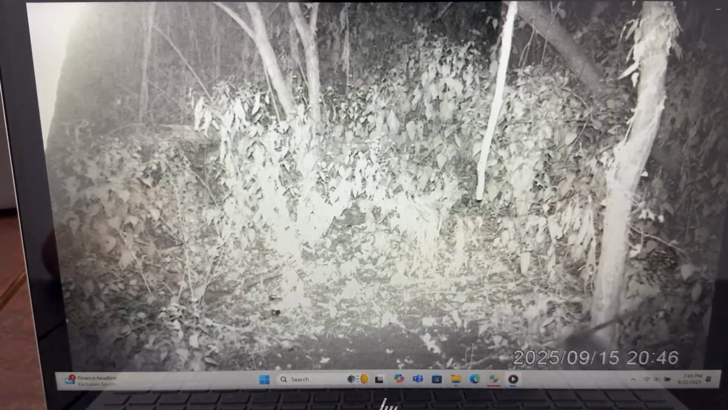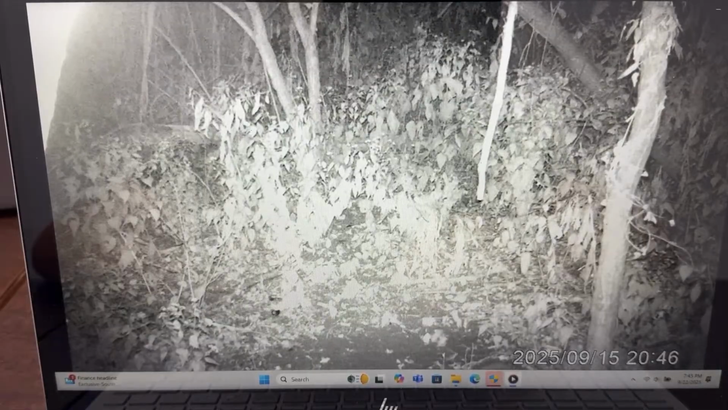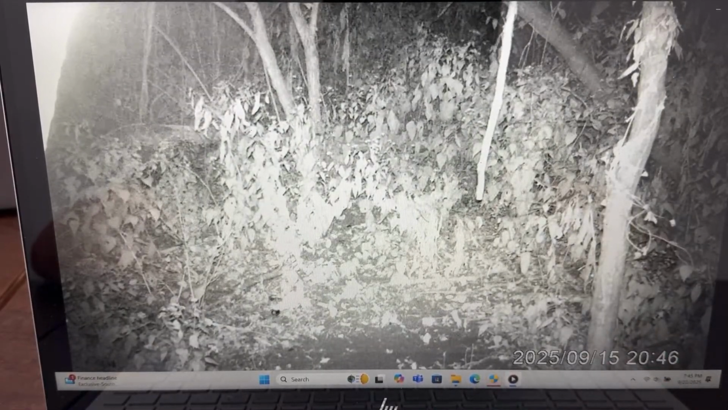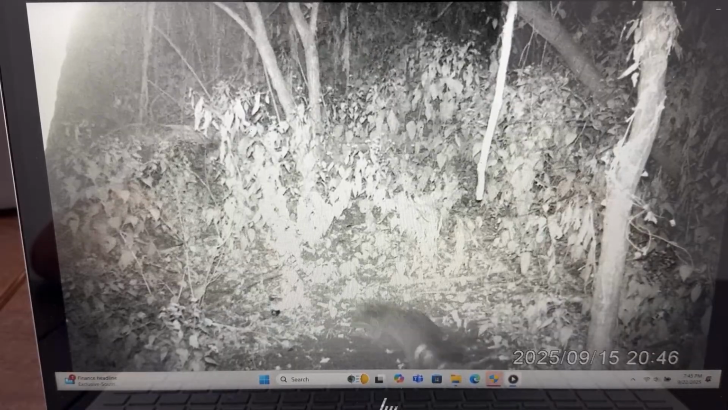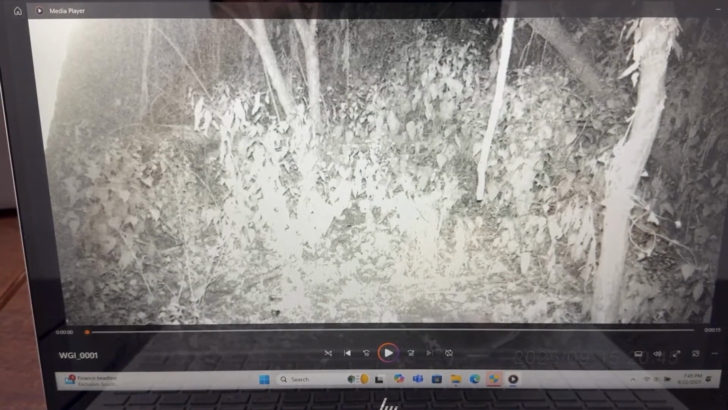All right, there's a raccoon or something. It looks like they're fighting. I wish I would have got the whole thing on camera, but it's down in the corner here where they were fighting. I like watching other animals. See, he's running. I like to watch other animals. Maybe that was the possum and the raccoon fighting there, guys. I don't know. But it's neat to watch the videos.